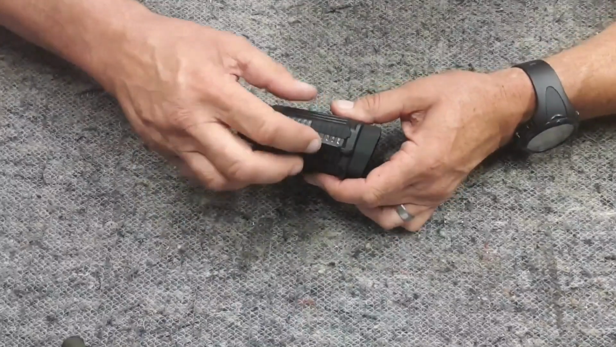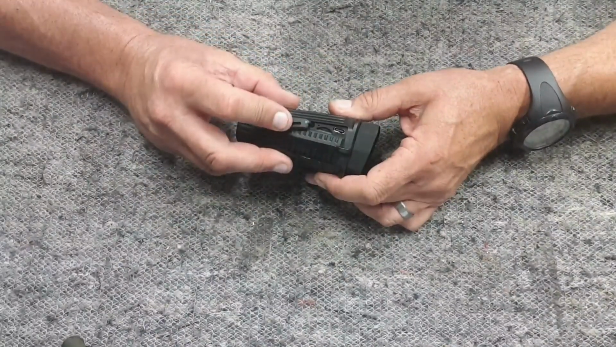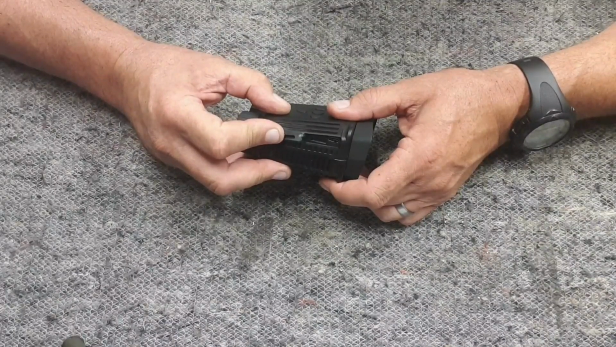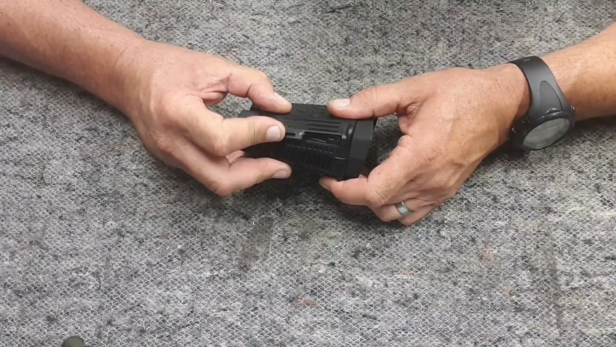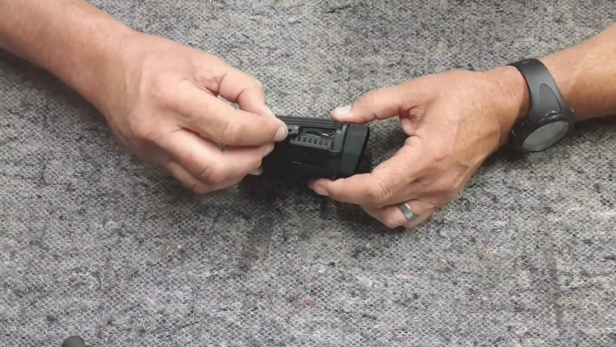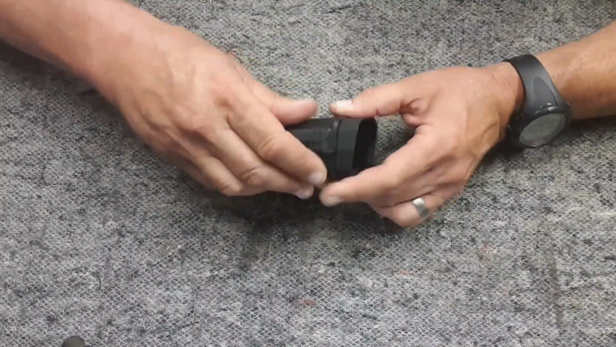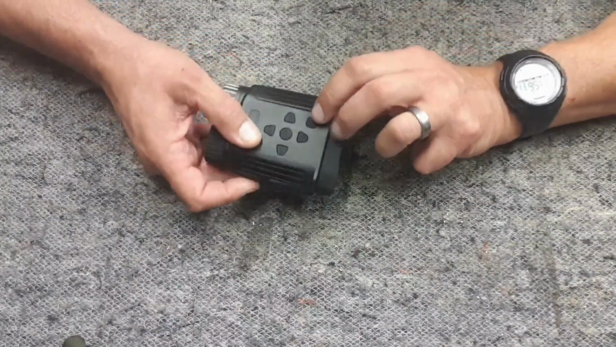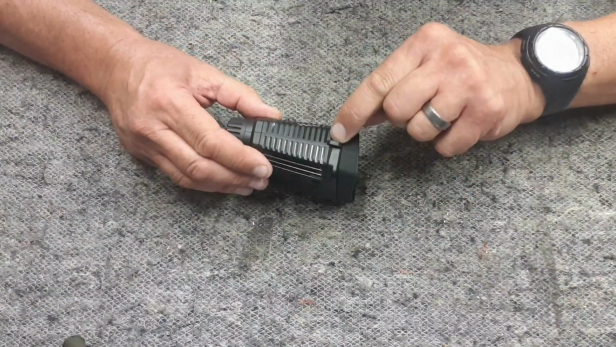There's a rubber seal on the side here. You lift that up, and in there is the slot for your card and the slot for your cable, either for charging or for transferring if you choose to use it. Again, it's got these two little lugs here on the side, which you can put a single lanyard on, around your wrist or around your neck.